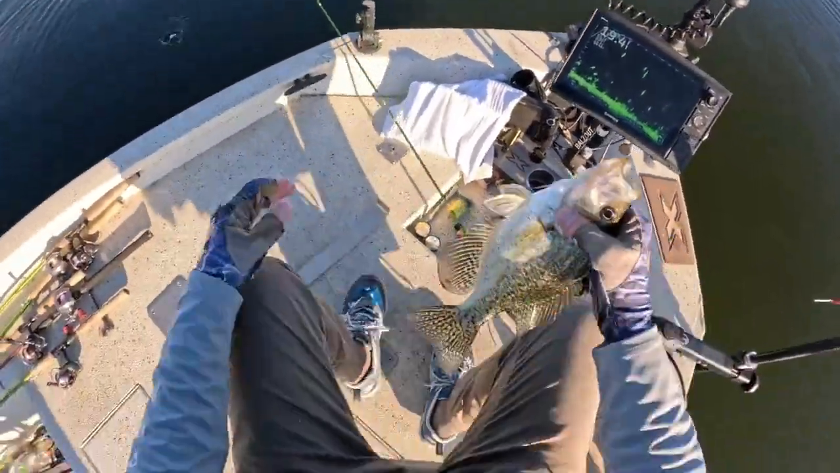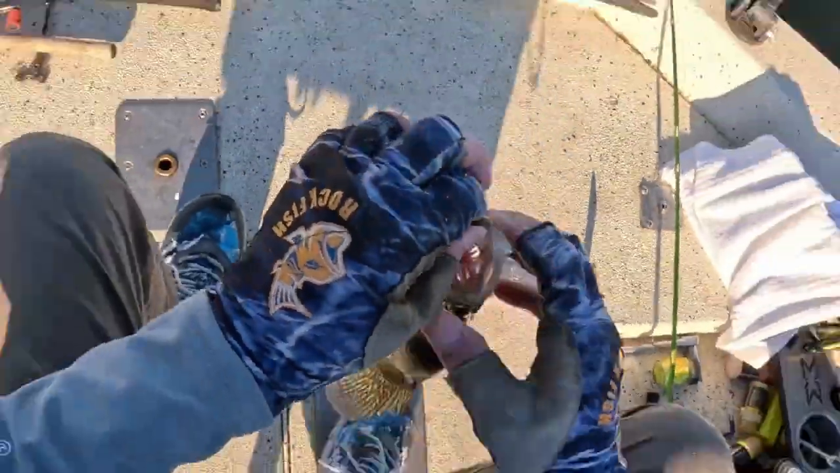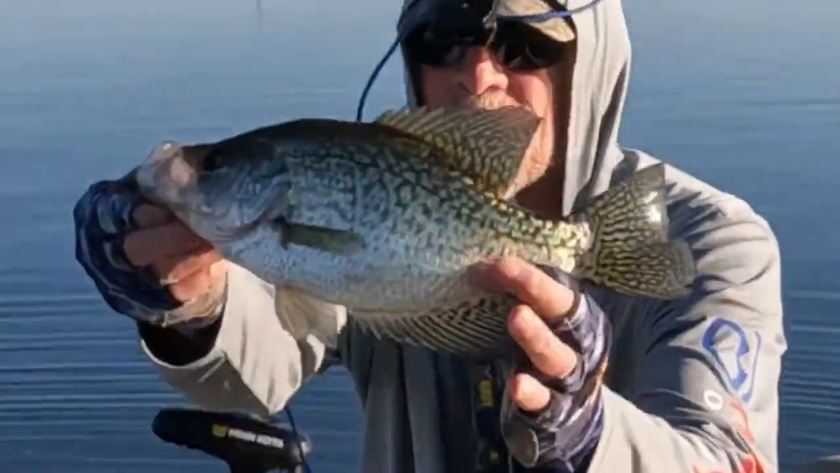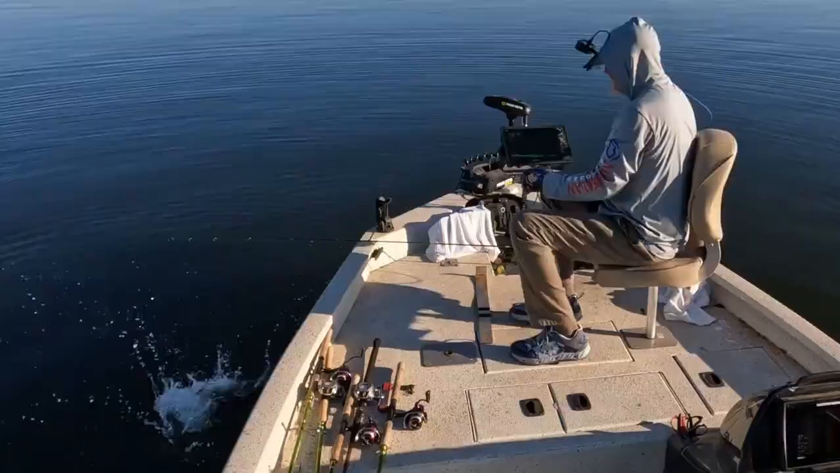And another good one. 11, 12, 13. 13 and a quarter. Black crappie. Yes. Get up back in that water and get bigger.